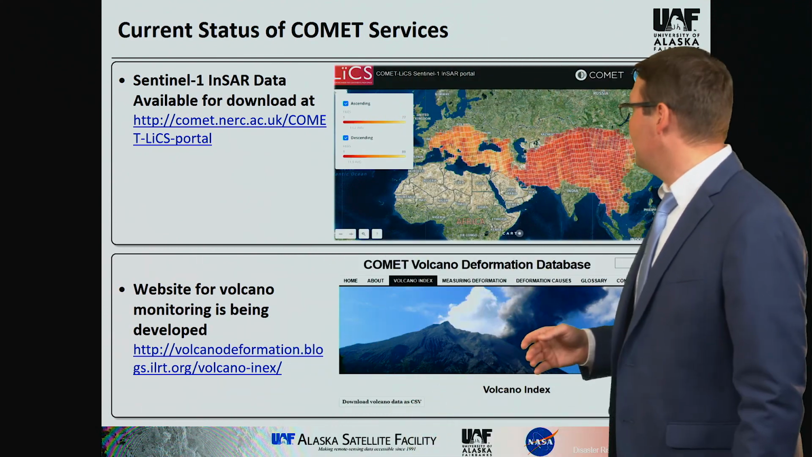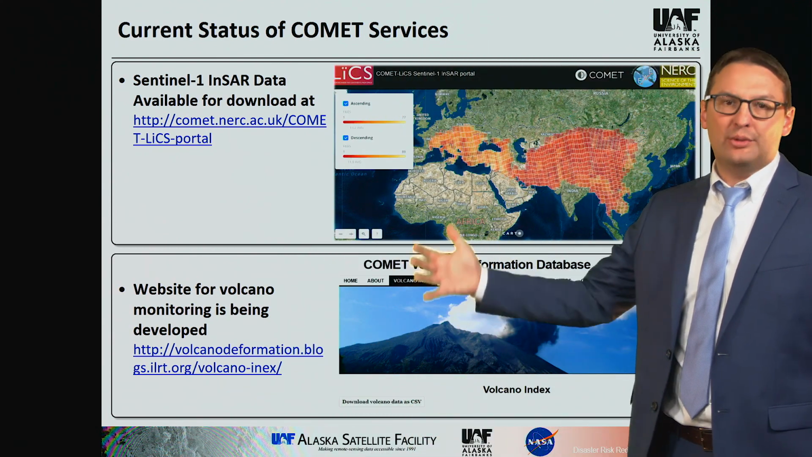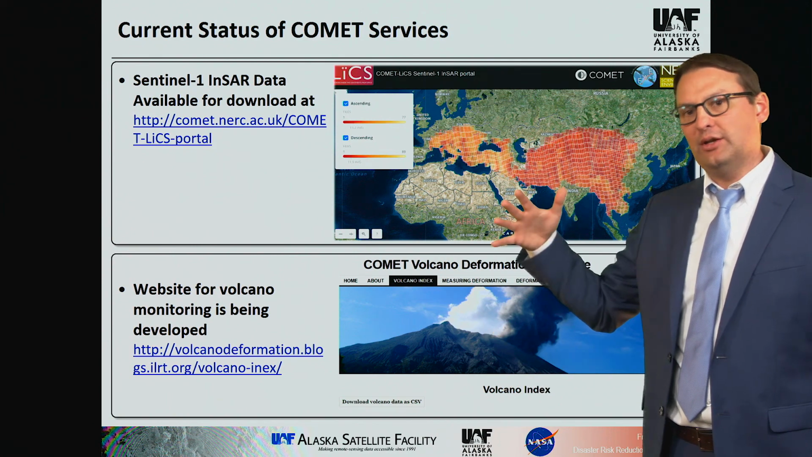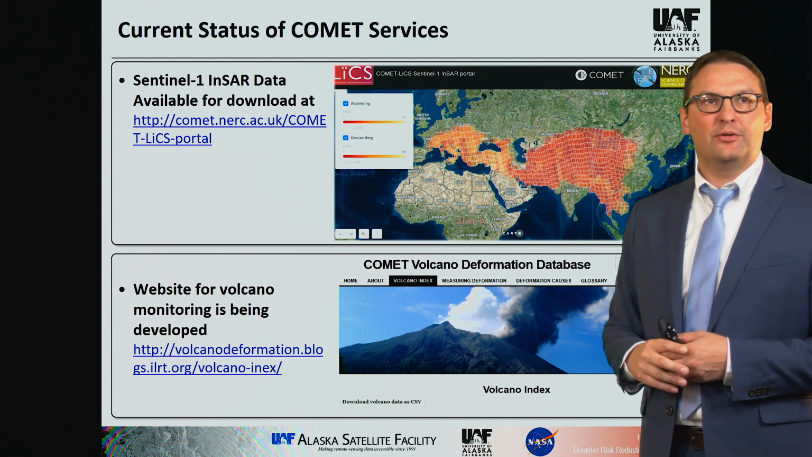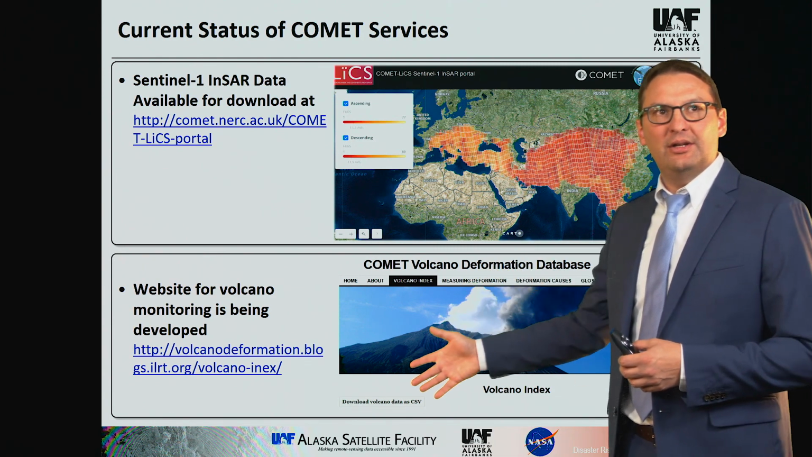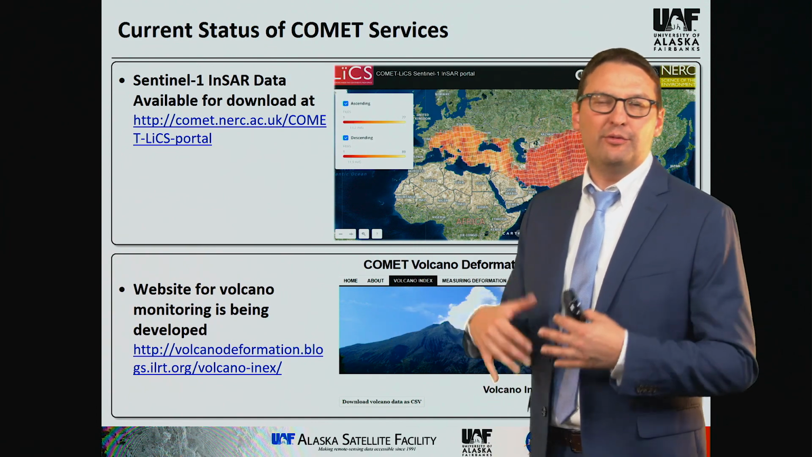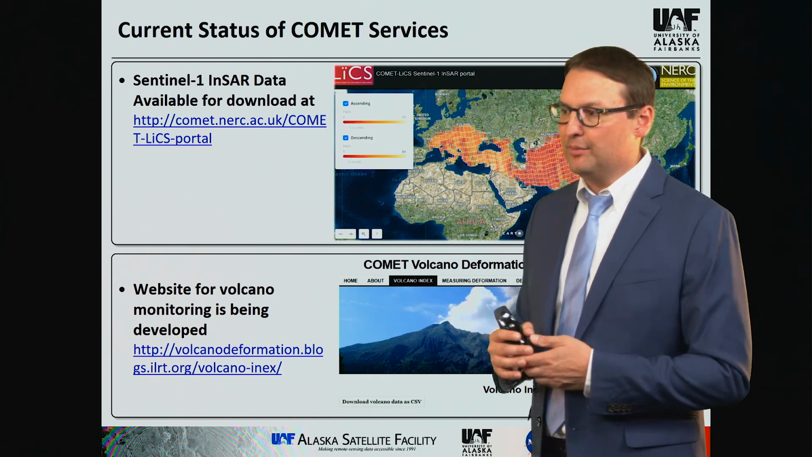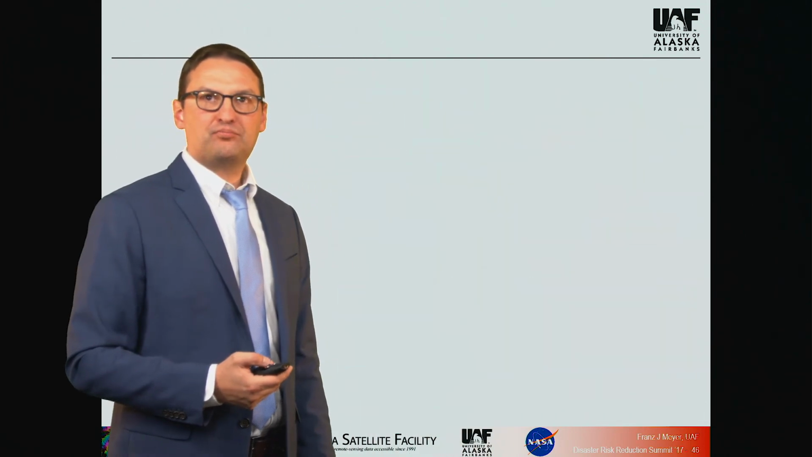They also are developing specifically a volcano database where they want to regularly observe volcanoes and provide not only data but also model solutions for these volcanoes. This is still a little bit in infancy, but it's growing. So if you look at this blog page, and click on that over the next few months, you will see how the service is growing with time.